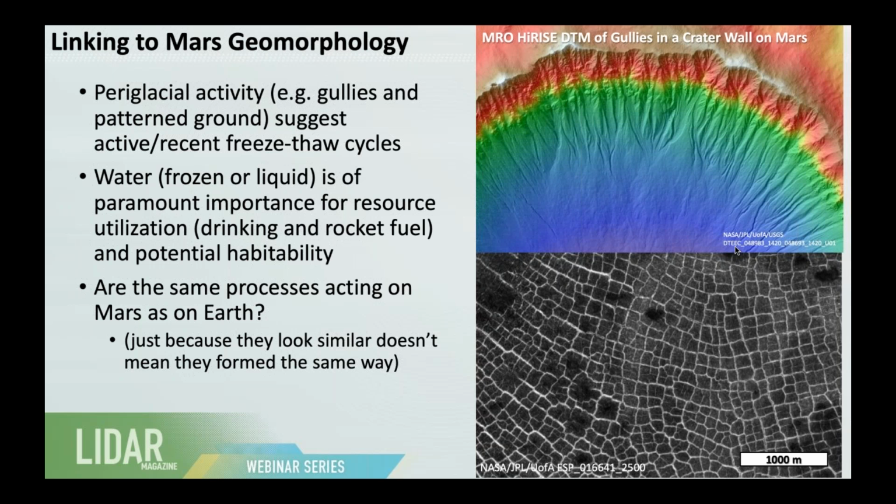And so understanding where we find water on Mars is a really important topic. So that's the top picture of gullies in an impact crater wall. And in the bottom, these are the same types of patterns that you saw on both Axel Heiberg and Devon Island. So there are clearly periglacial permafrost processes acting on Mars that are creating similar patterns, but at a completely different scale. These are much, much larger features.